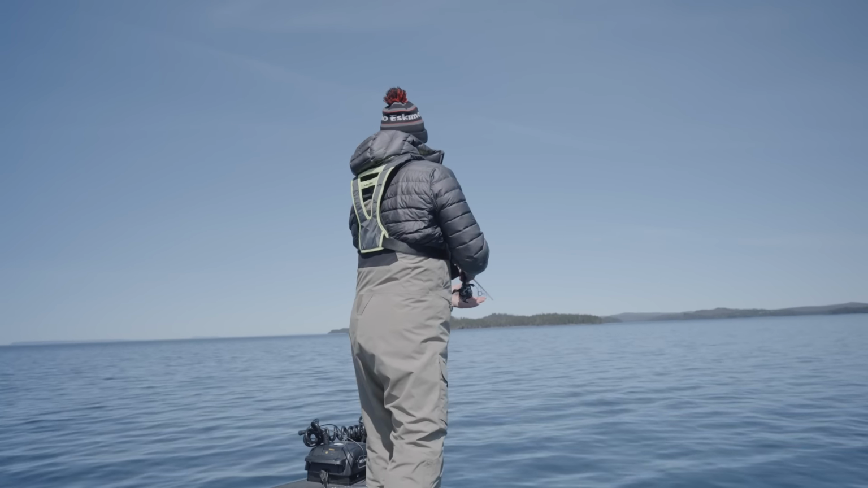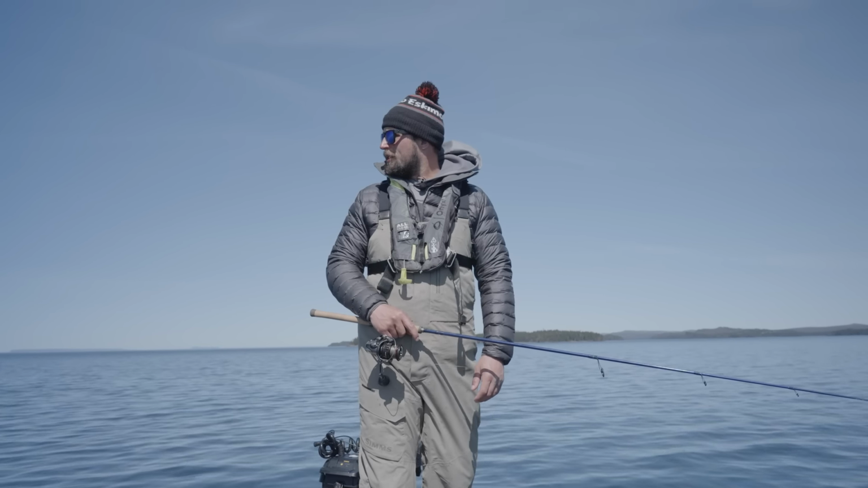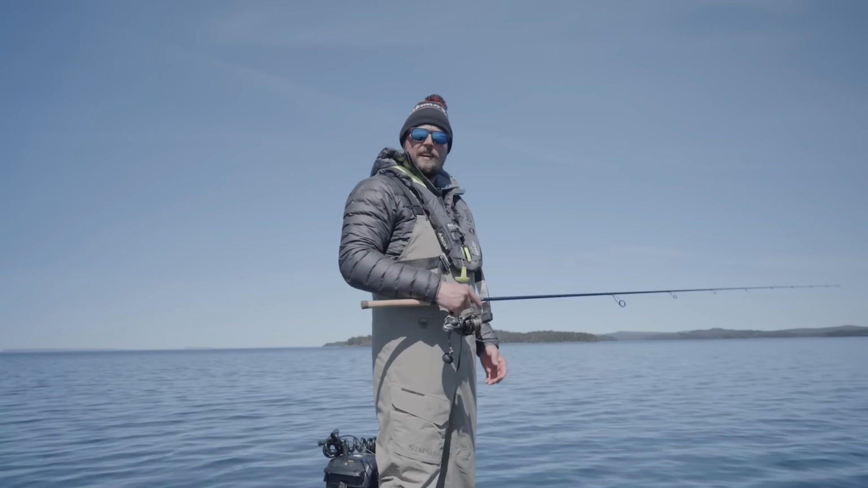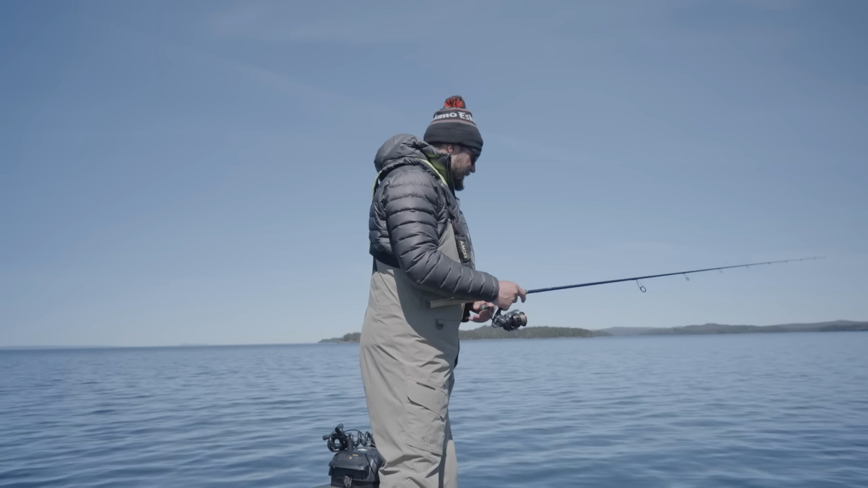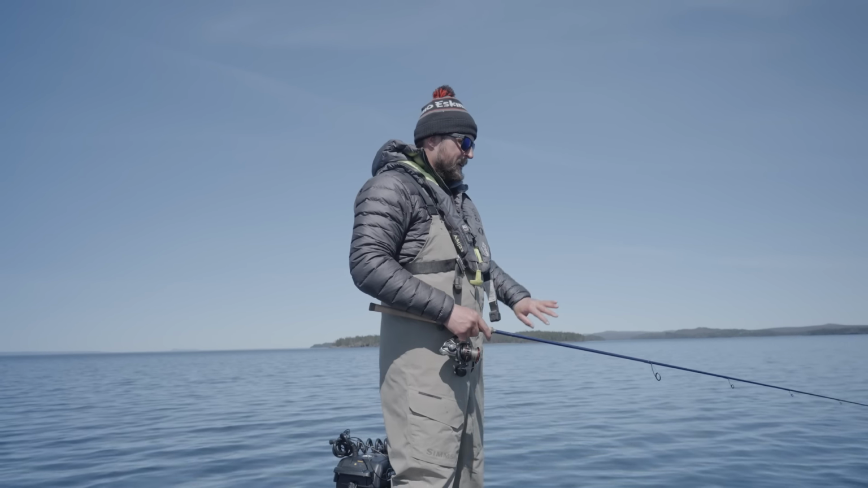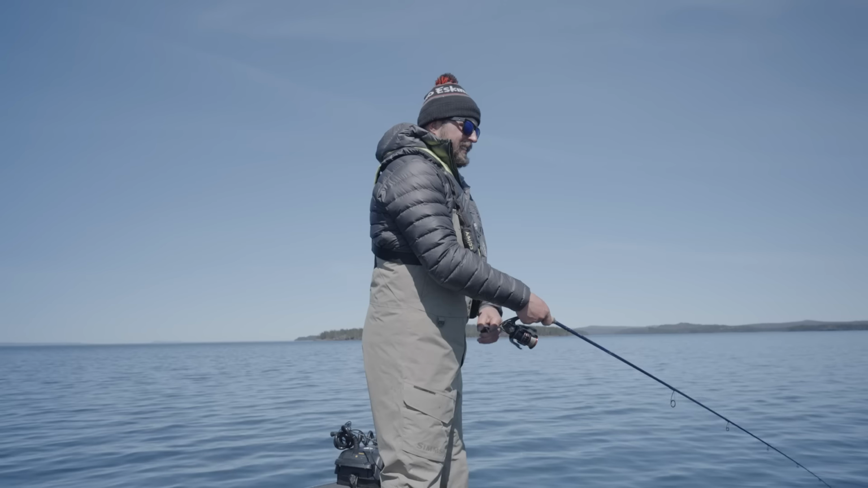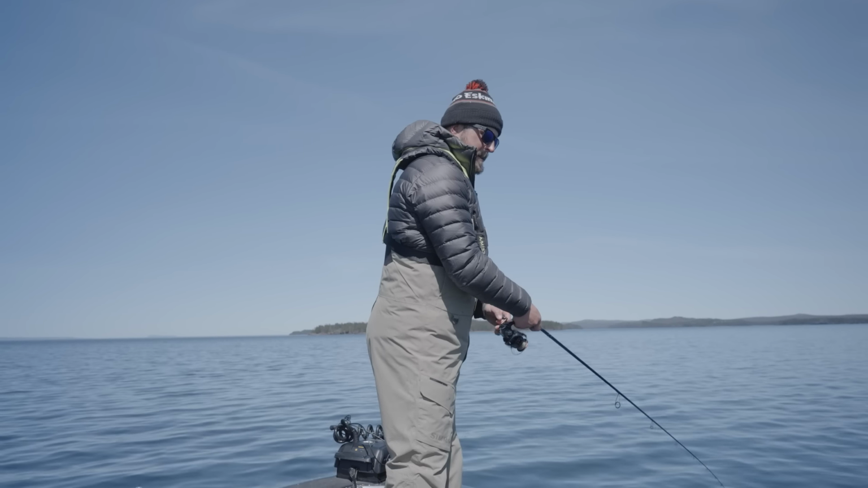So Lake Superior always keeps you on your toes. There's always new stuff to explore and experience out here. Springtime, shallow lake trout. It's wild. I mean, we started off the day in 60, 70, 80. Now we're in 15, 20. It just doesn't stop.